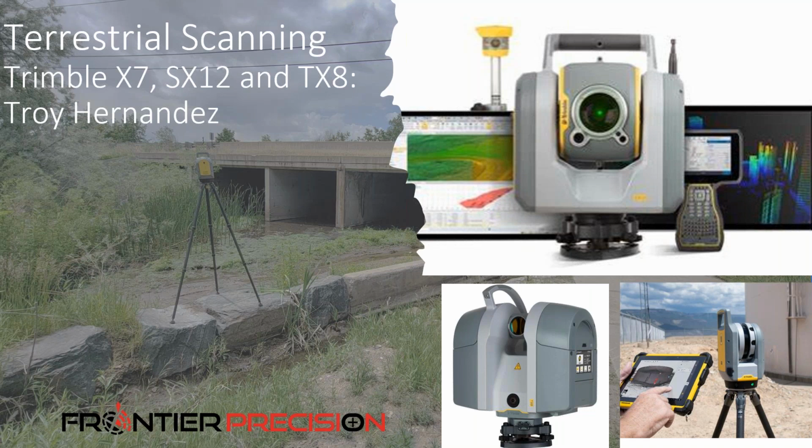Yeah, thanks, Dylan. So on this particular project, we use the X7 scanner. We could have used the SX12 or a variety of different options, but we chose this because of the speed and versatility of the X7.